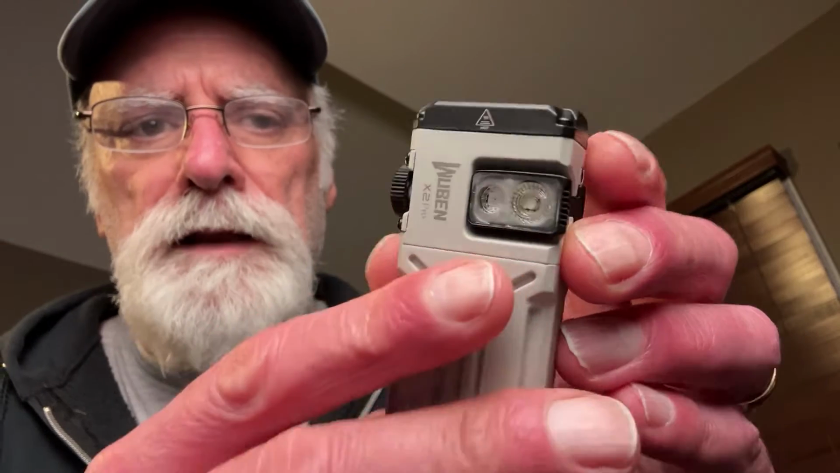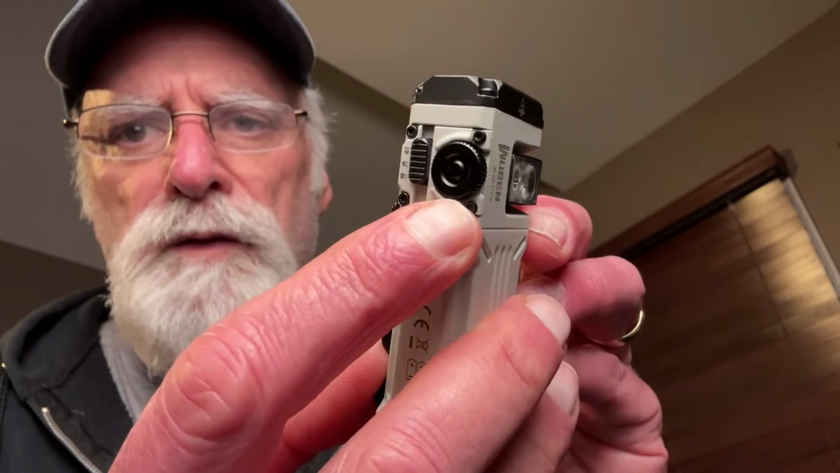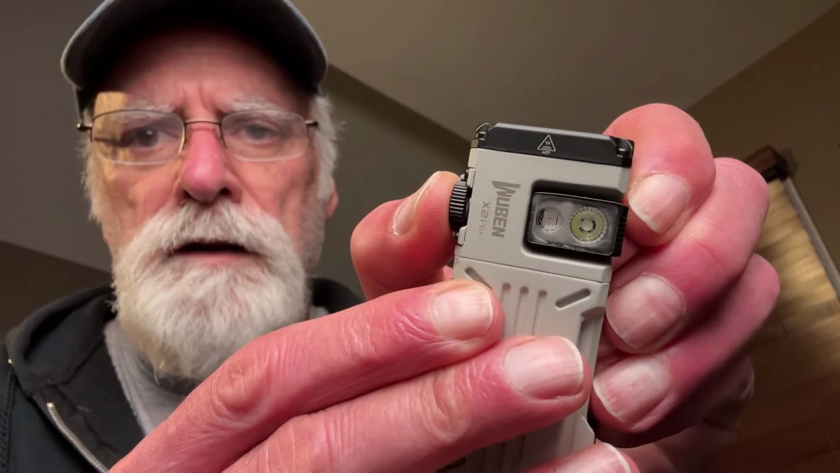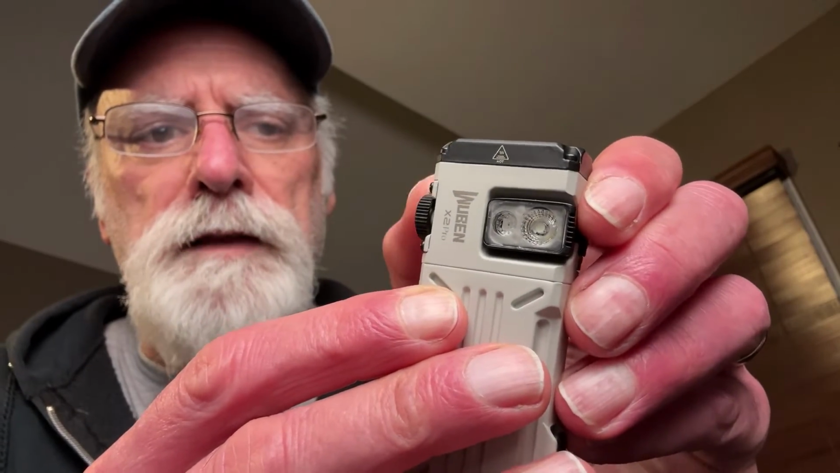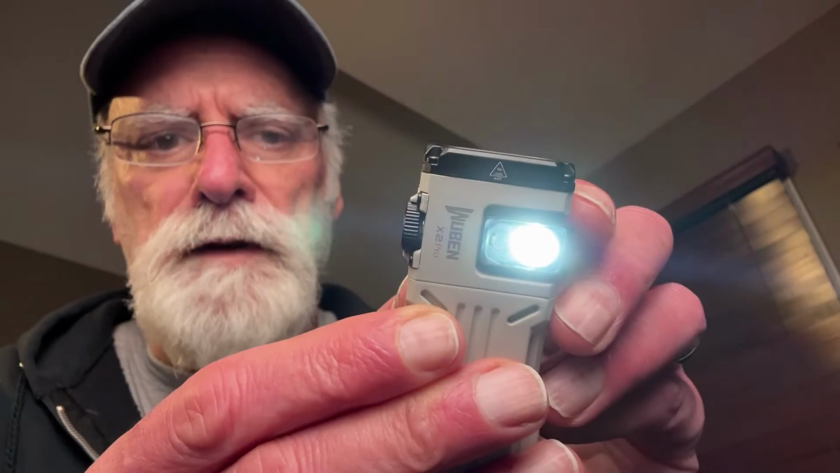So you can change the intensity of the beam by just rolling the little roller on the side here, the little wheel. And it'll just change the intensity from concentrated beam to a wide dispersed beam. Now, if I flick it back to the medium, we're going to look at this headlight here and see what that does. So now I'm going to take the wheel, I'm going to hit it once. Oops, I'm in the wrong mode. Let's get out of that. Once. There's the front light.